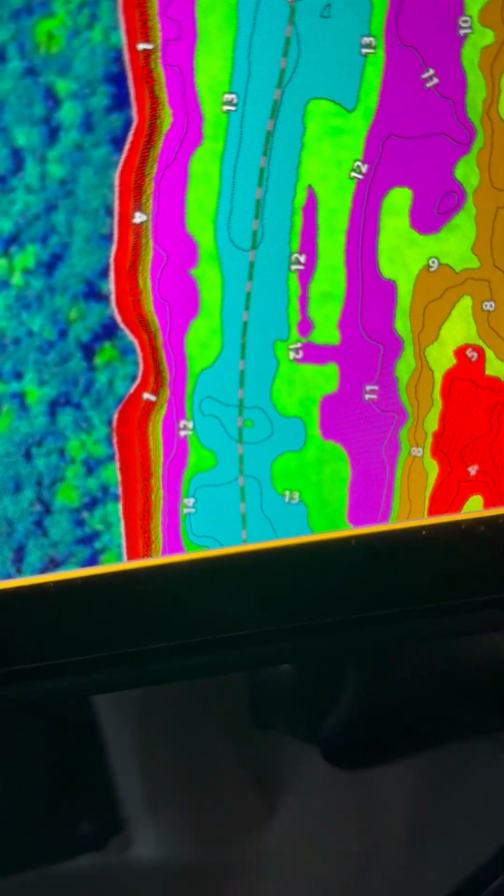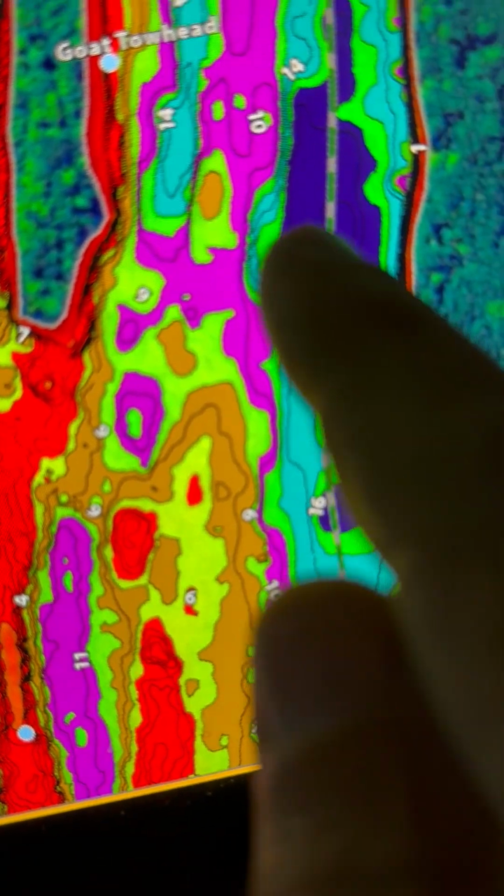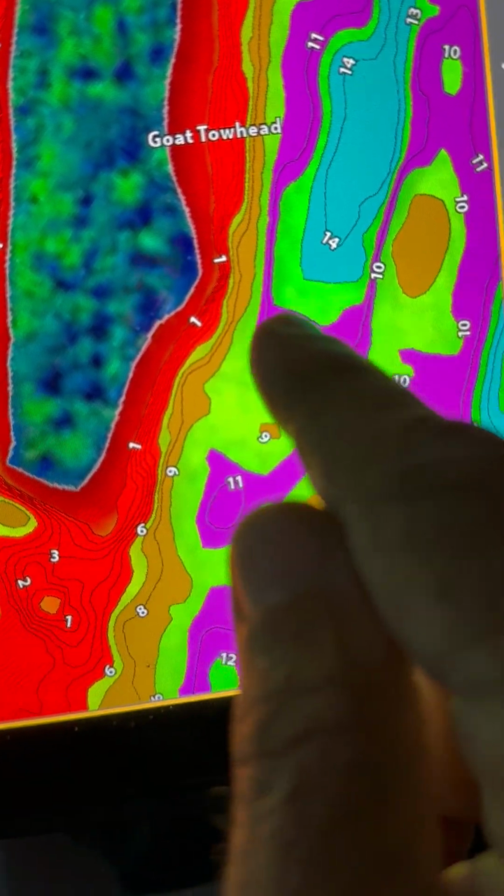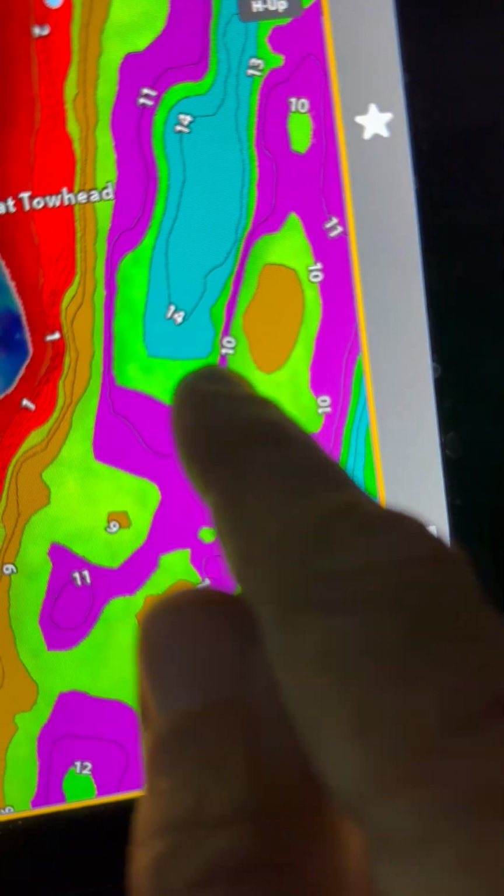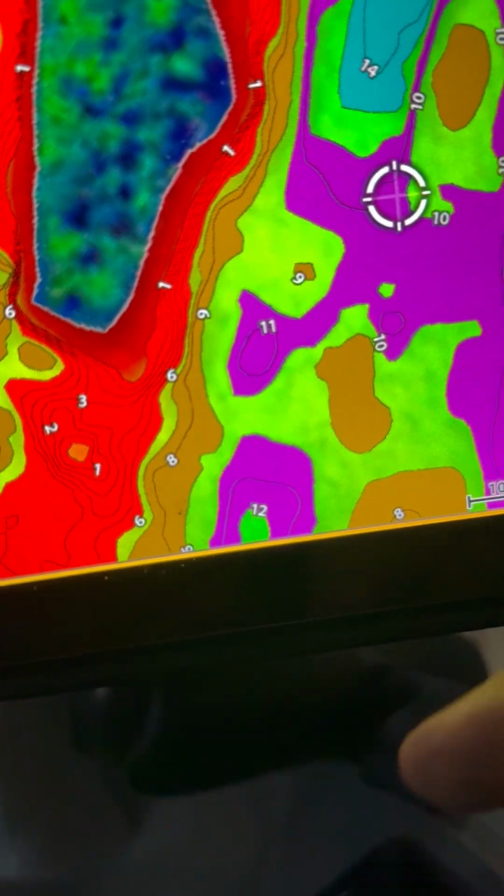And just run down the river real quick. Let's go down and check out this area here. This is an area that's got tons and tons and tons of different depths. Look at all the different colors that I've got highlighted here. 14. You can go down and look at this area here in particular. Look at the contours here. From 1 foot to 14 feet very quickly. You can concentrate in these areas without running all over the lake.